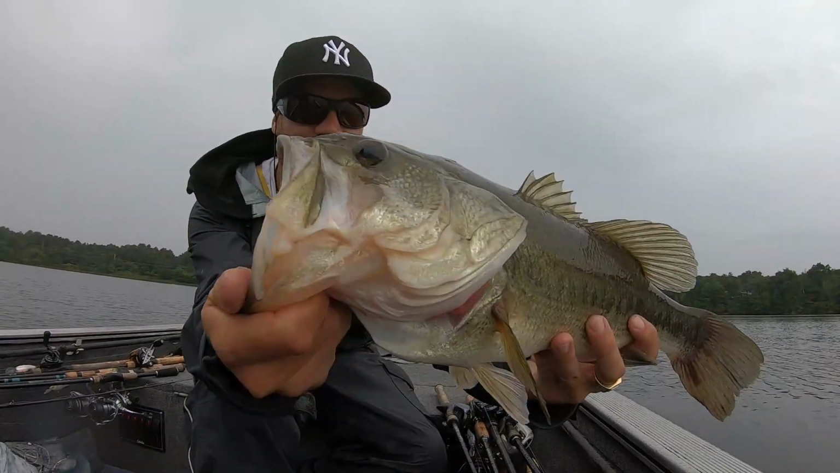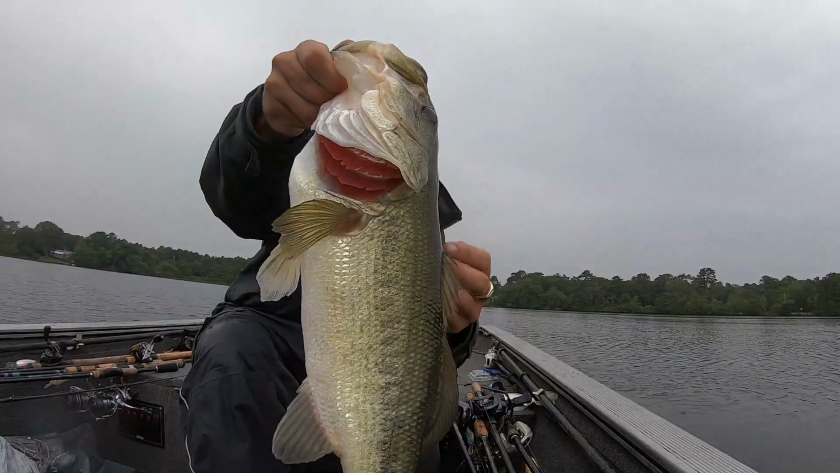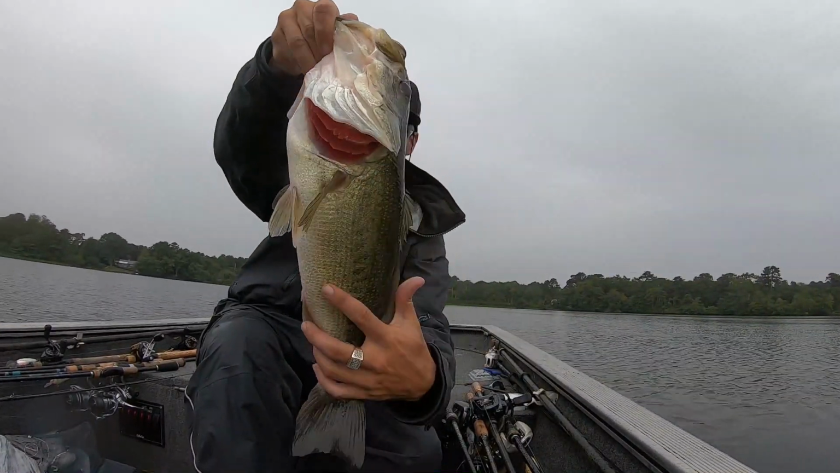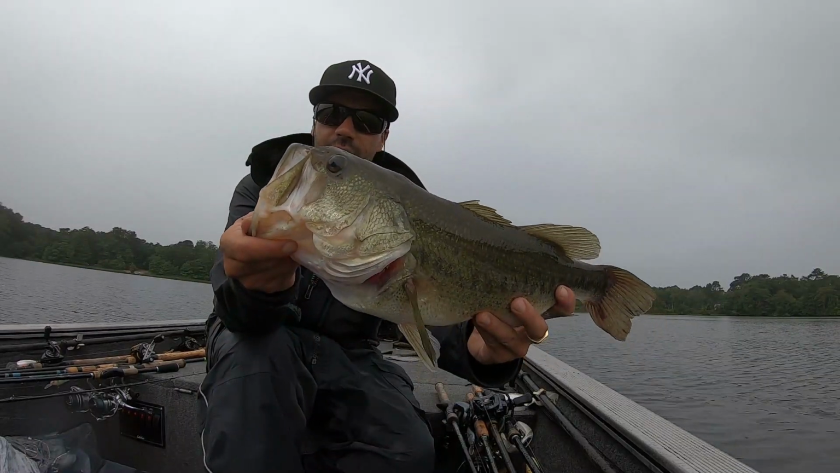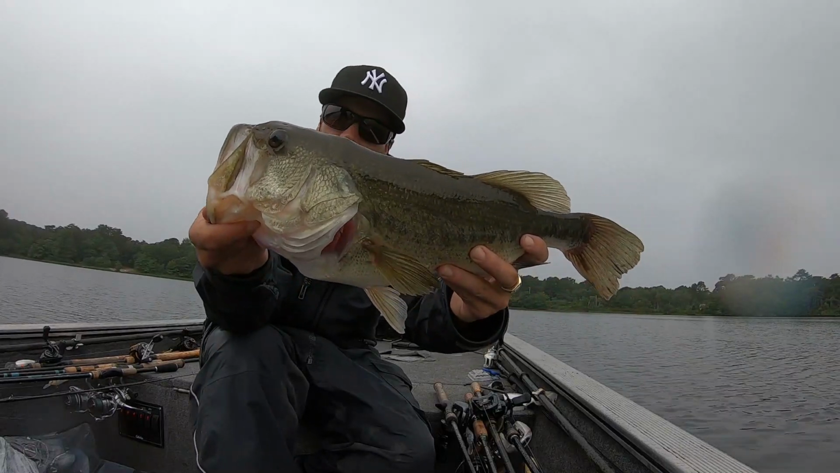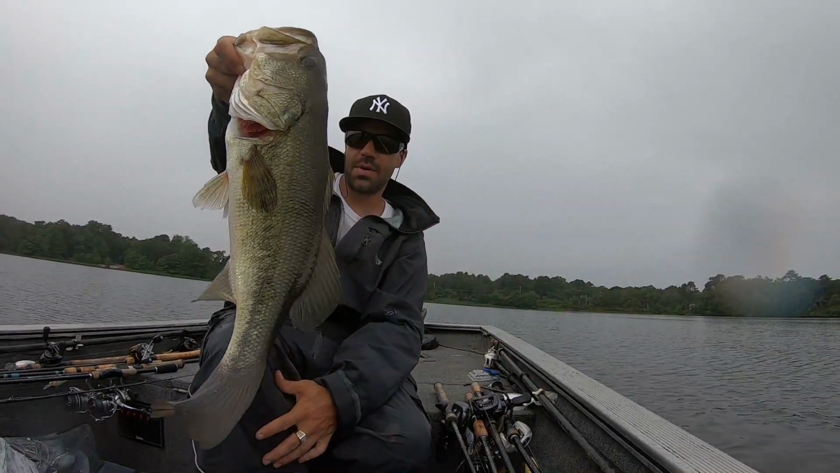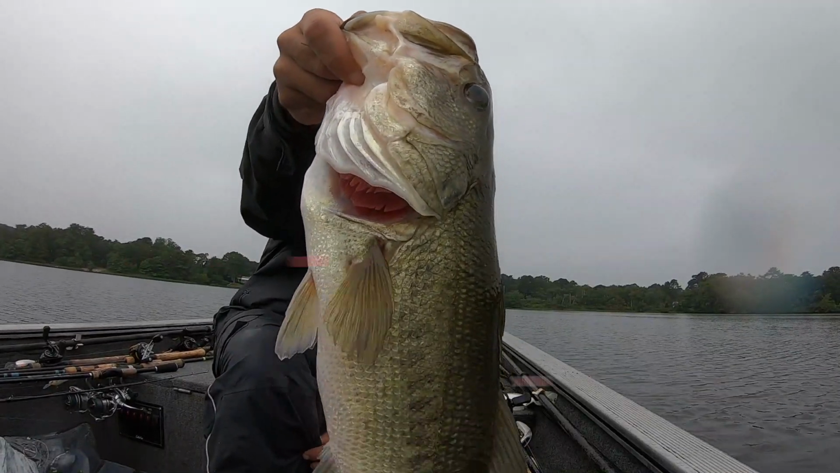Look at the mouth on this fish. Look at the head on him. He's a good sized fish, but look at the chest on him. This is a big old fish right here. He's got the head of a 5-pounder, or at least a 4.5. He's not small, but for some reason these fish are,